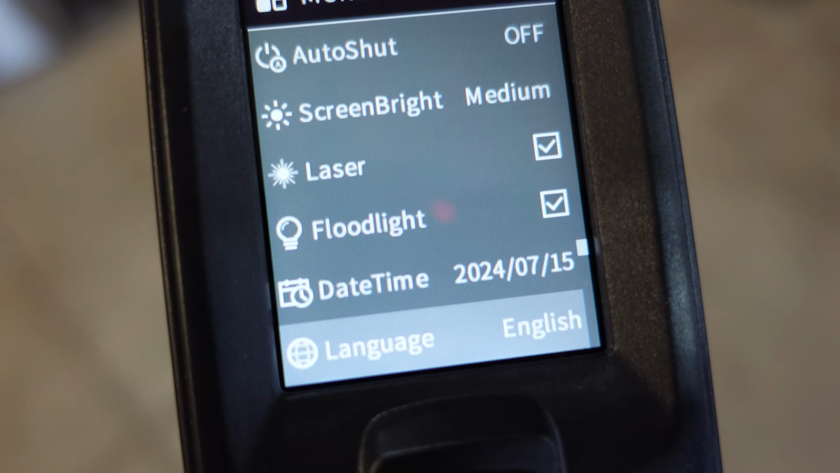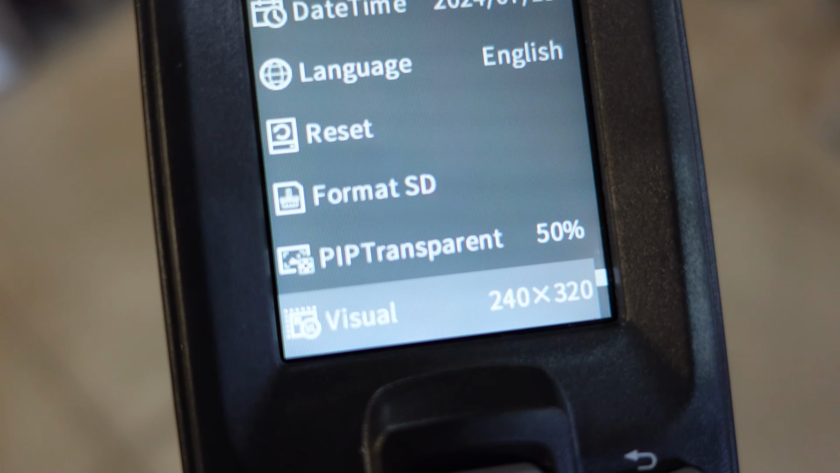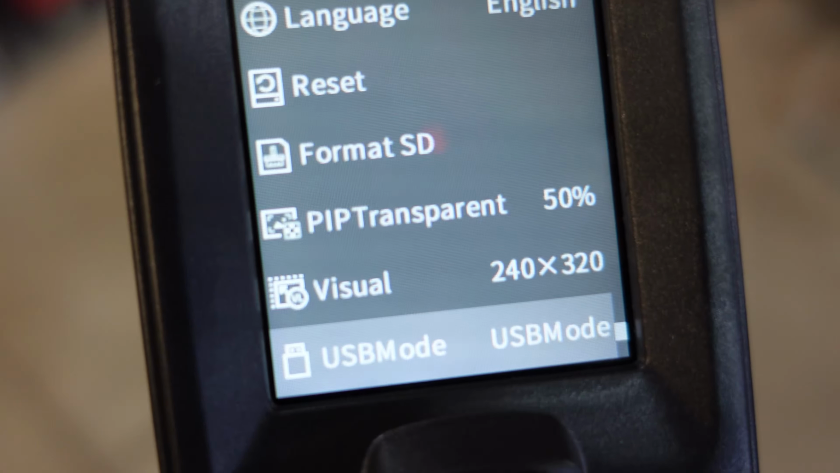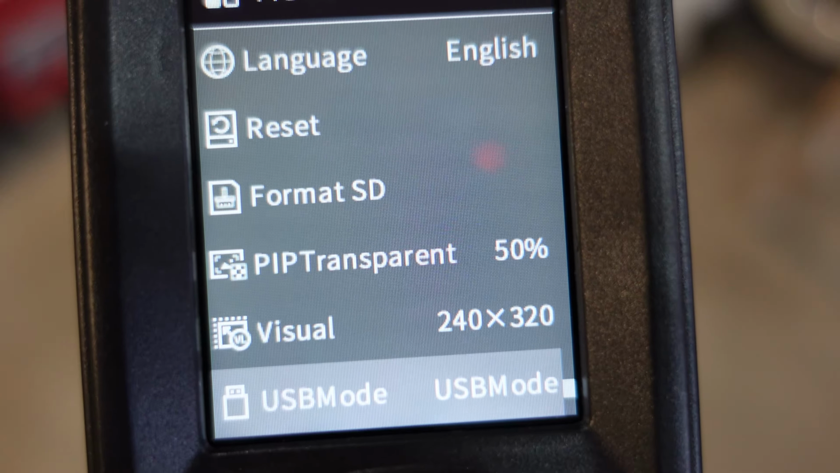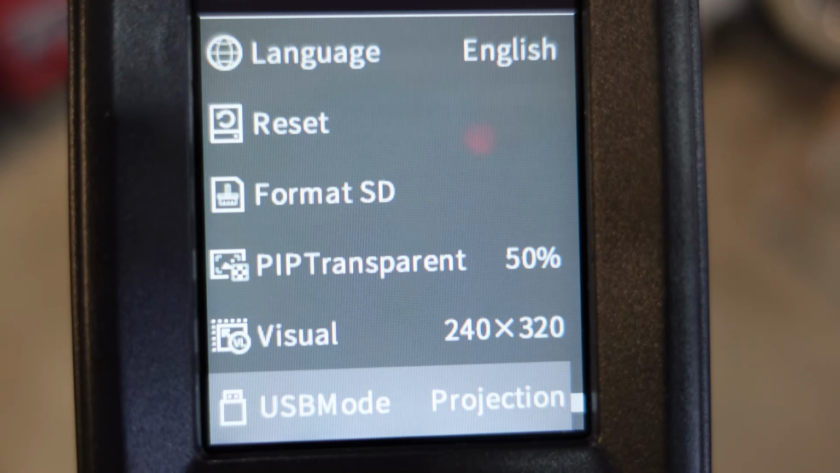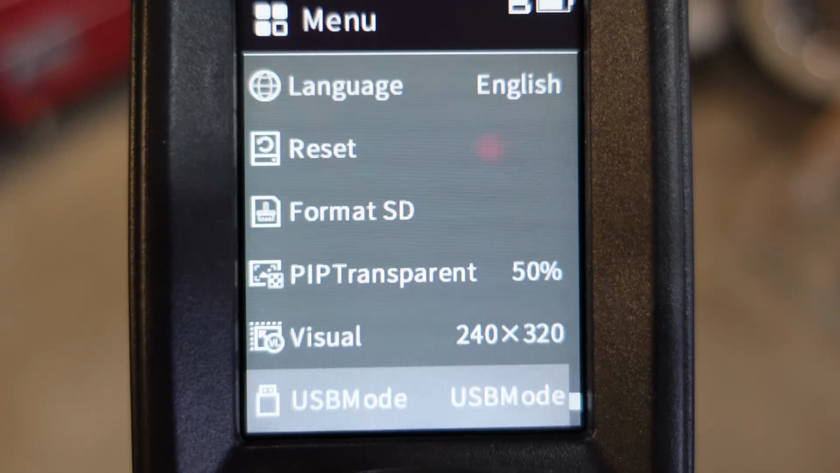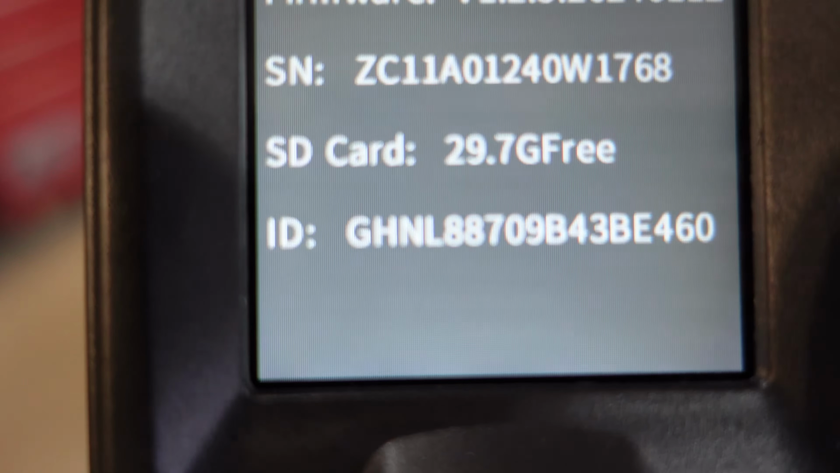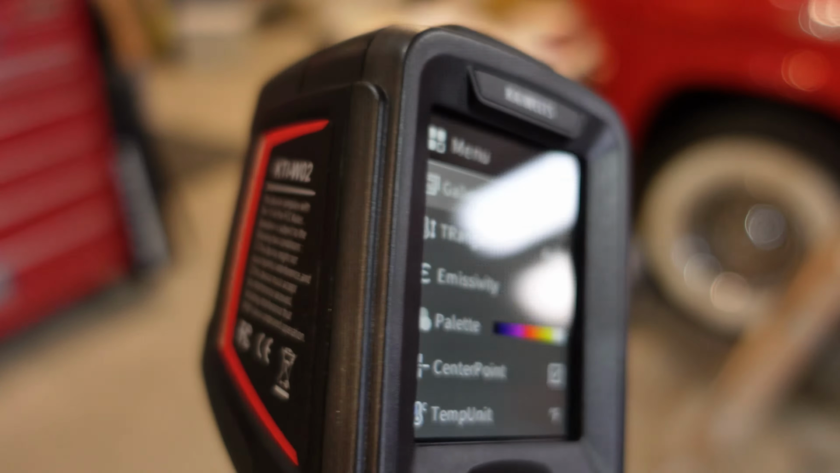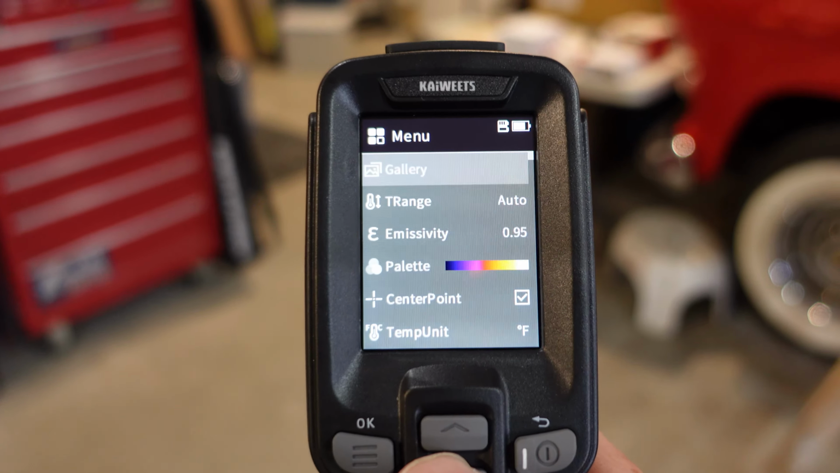And set our date and time, language, reset it, format the SD card, set the transparency for our picture-in-picture, adjust the visual settings for our screen, change the USB setting for your computer or for charging. So projection would be to hook it up to the computer. We want to leave it on USB mode for charging. And then we can check the current firmware and any information about the camera. That's a pretty comprehensive look at the menu, but I think it's time for a real-world test.